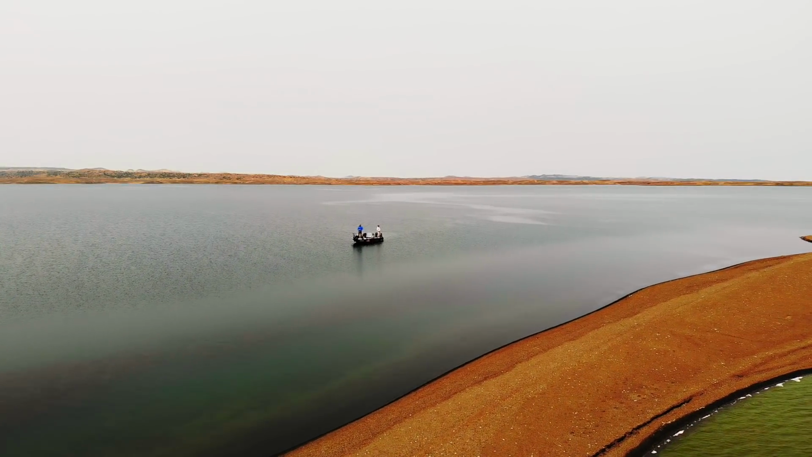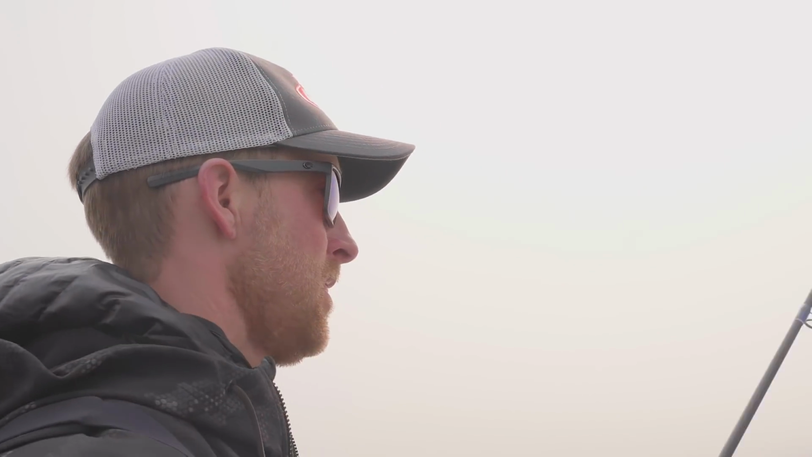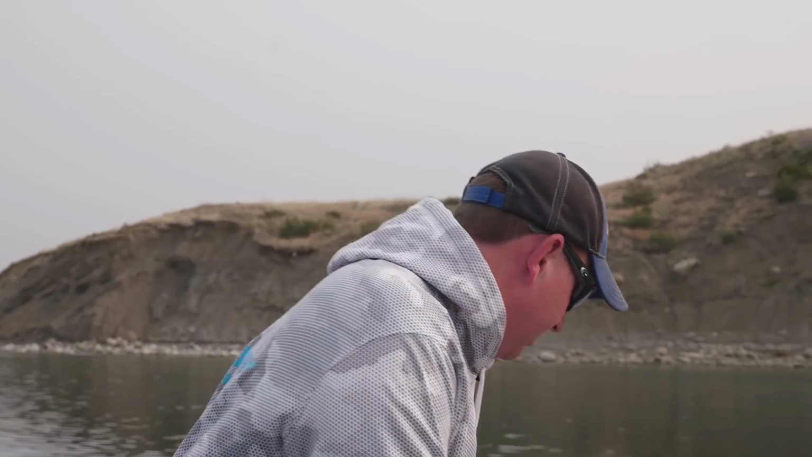A unique aspect of fishing the weeds on Fort Peck is boat position. With the weeds growing on sharp breaks, you're not only able to cast at the weeds, but if you pay attention to your side scan, you may even catch roaming fish on the deep side of the boat. Oh, that one cracked it. Good fish? Yeah, it feels good. It looks decent on the sonar there. Wow, these things fight.